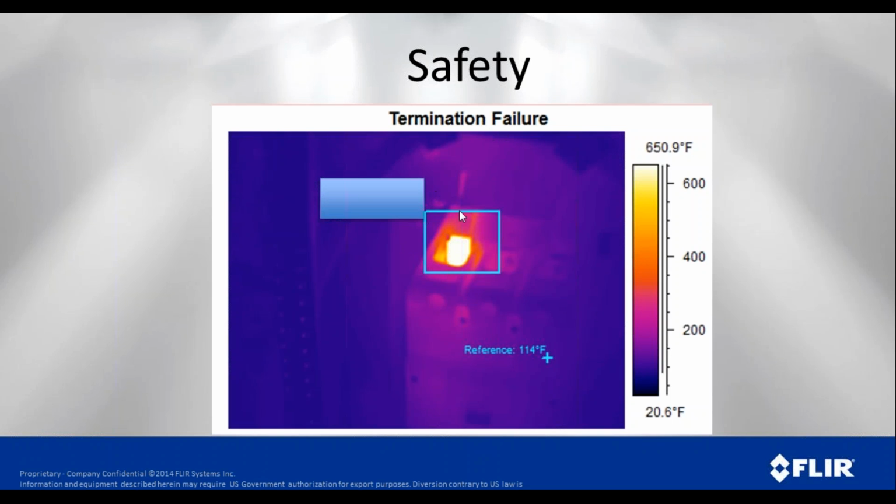In this case, we're looking at a failure. This is a loose connection, a termination failure. You can see in the general vicinity it's 114 degrees, but how hot do you think that failure is? Well, you can see here it's over 1,000 degrees Fahrenheit. You know, that's not long before that starts to melt and real problems show up. So think about the safety aspect of being able to find a problem like this before something really bad happens. And you can think about these tools as tremendous safety tools.